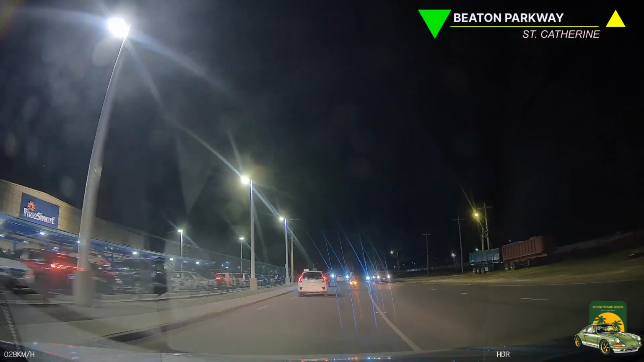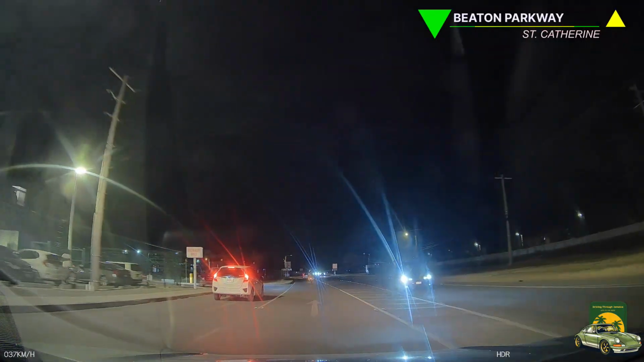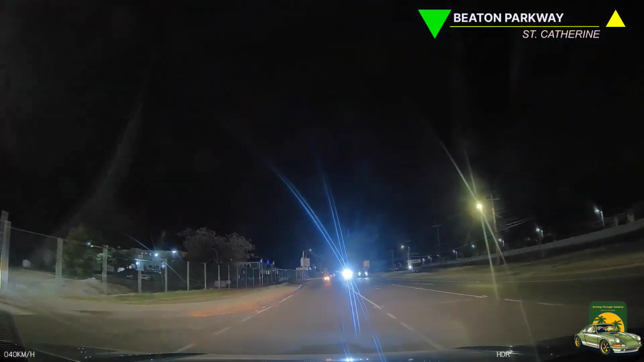Cruising along Mandela Highway. The Caymanas entrance of the North Coast Road, let's go that way.